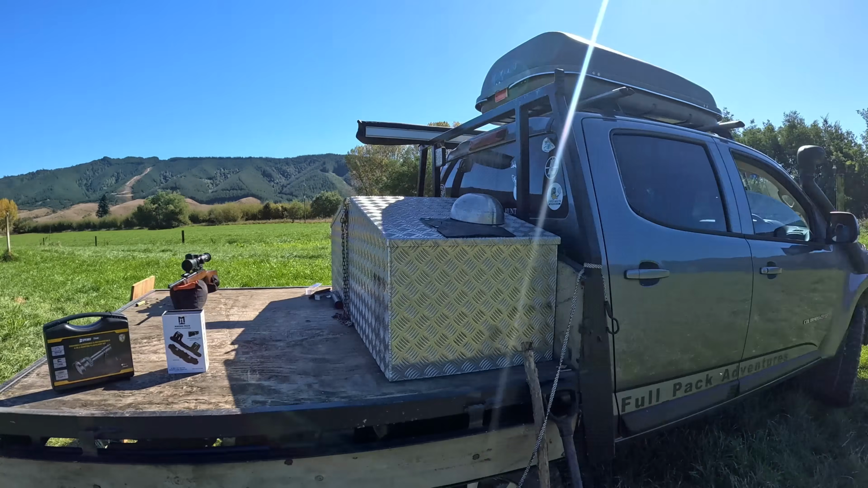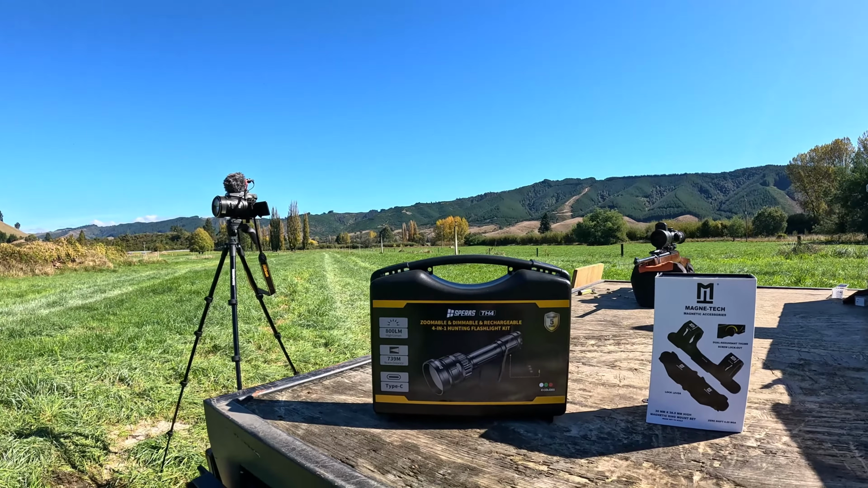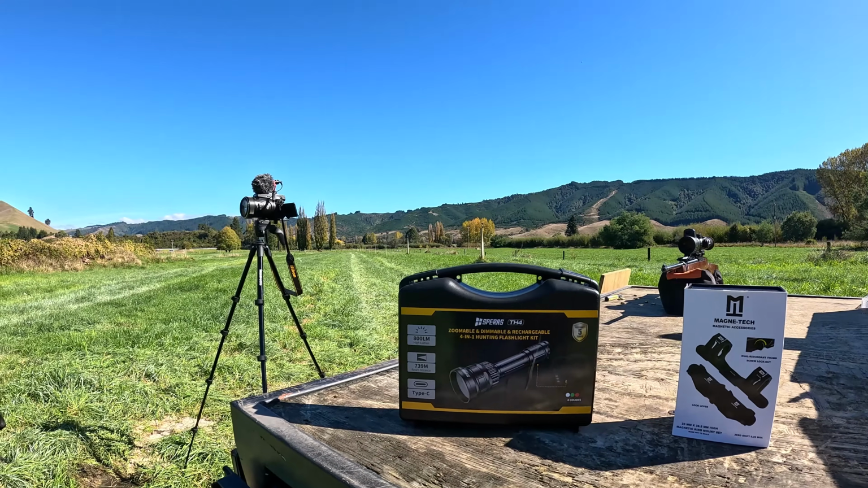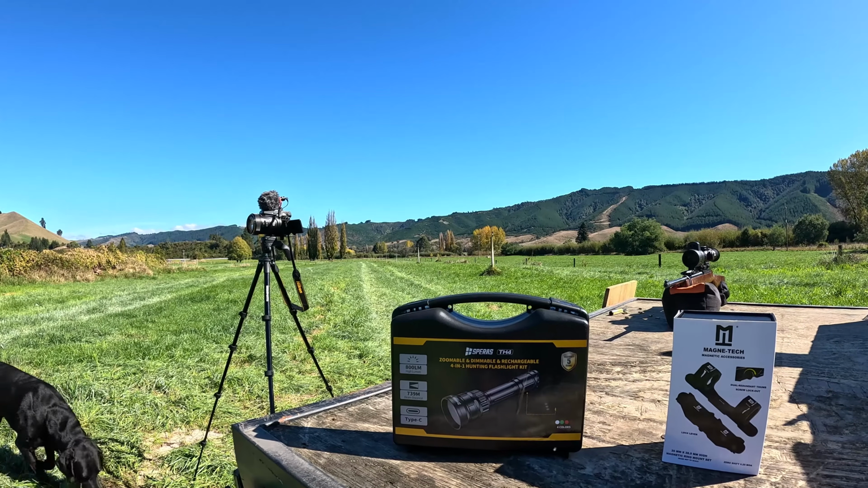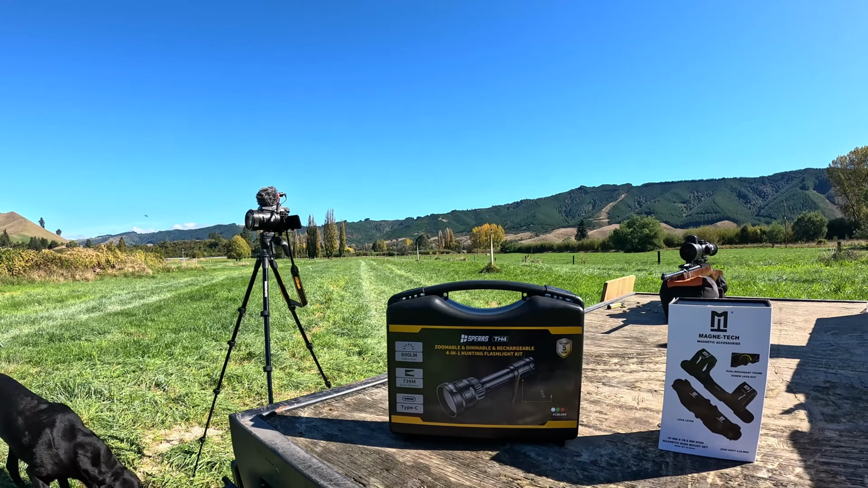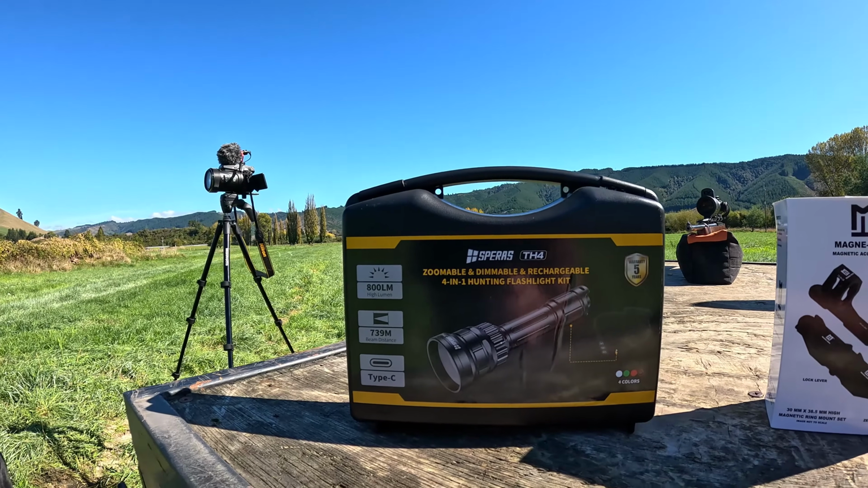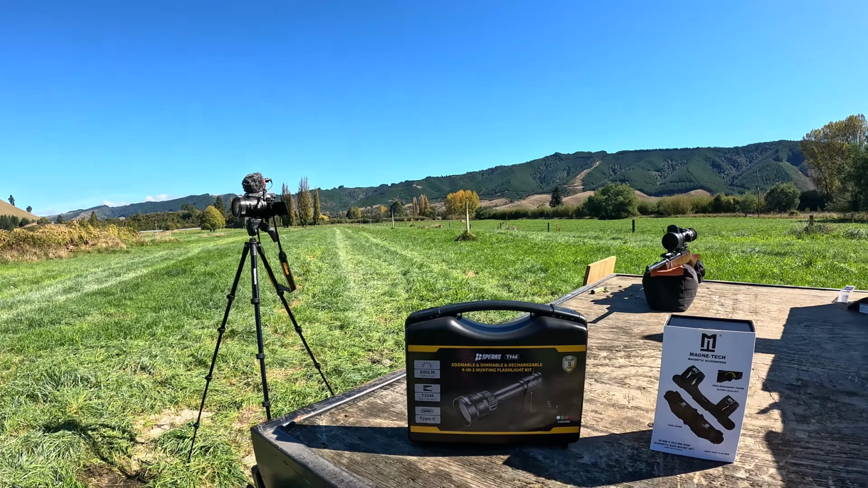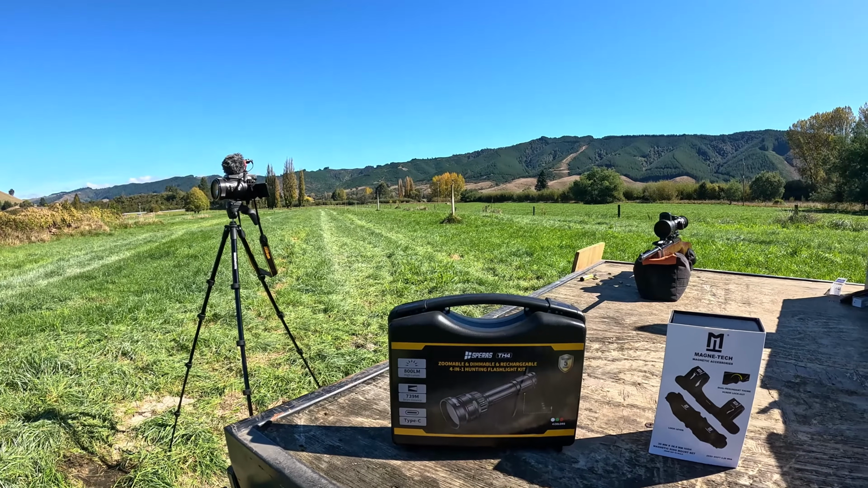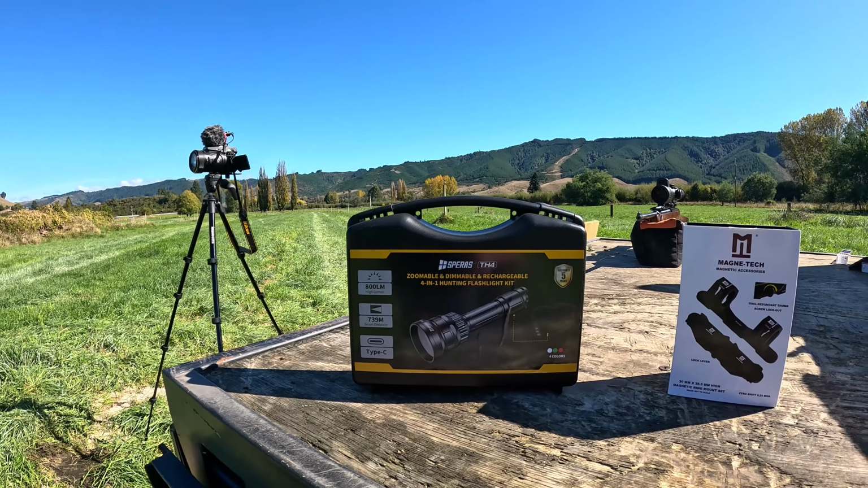So I've got a few things that I want to show you. Obviously this is a day and night scope, so at night you need an IR torch. If you have a full moon, yeah, it works pretty well, which I just handheld it the other night and had a bit of a look around, and it was pretty good. But this is the torch. It's a Spearez TH4, 800 lumens. They reckon that the beam distance is 739, but yet to see all of that sort of stuff.